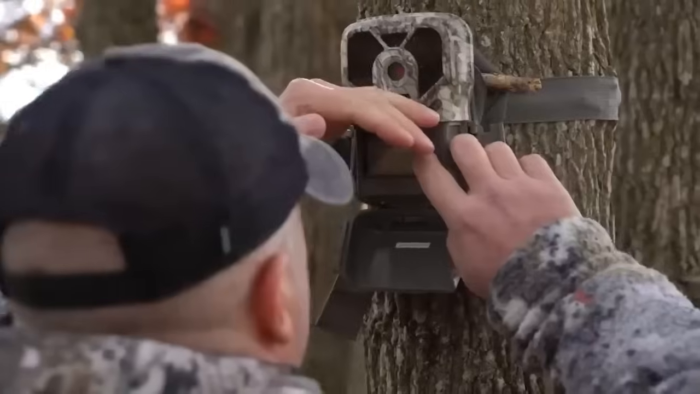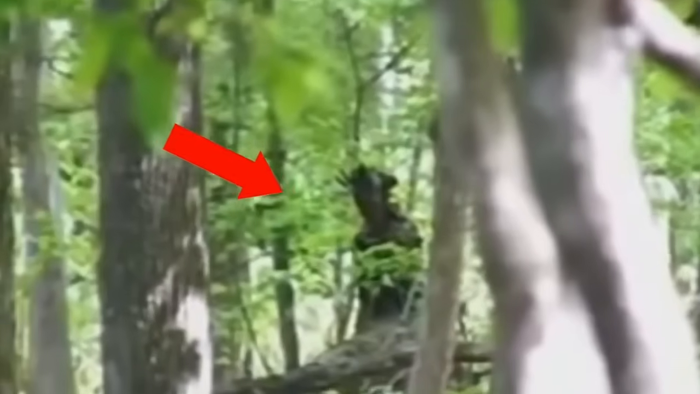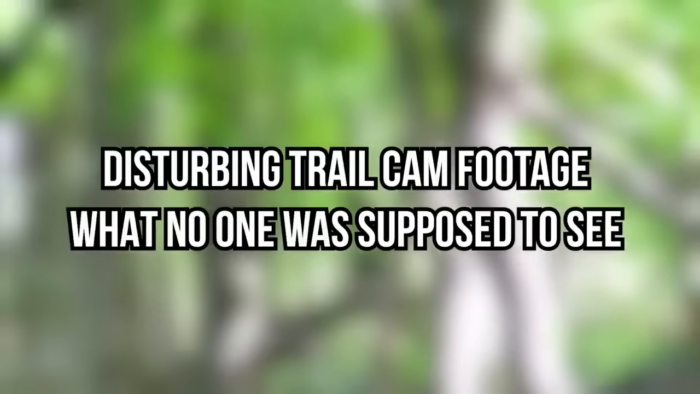See him above there, by the trees. With the proliferation of cameras just about everywhere, more and more weird stuff is captured by the camera's all-seeing lens. From freaky, wild creatures of dark nights to the oddly mythical figures of woods, while others are totally unbelievable. Here's the most disturbing trail cam footage that no one was supposed to see.